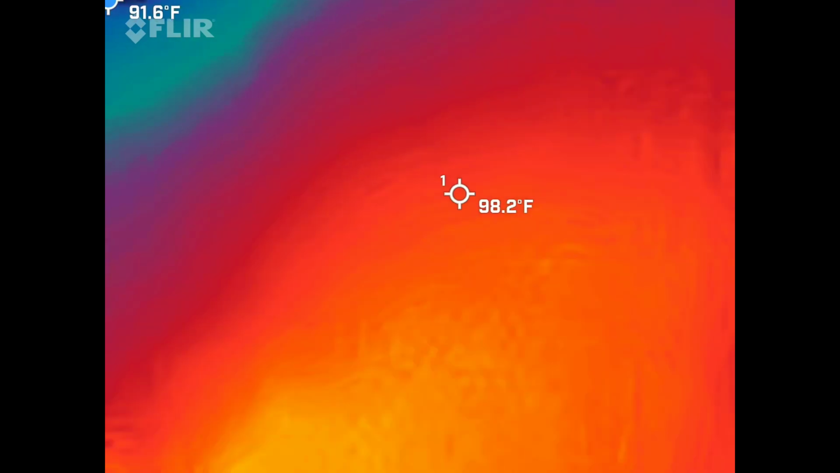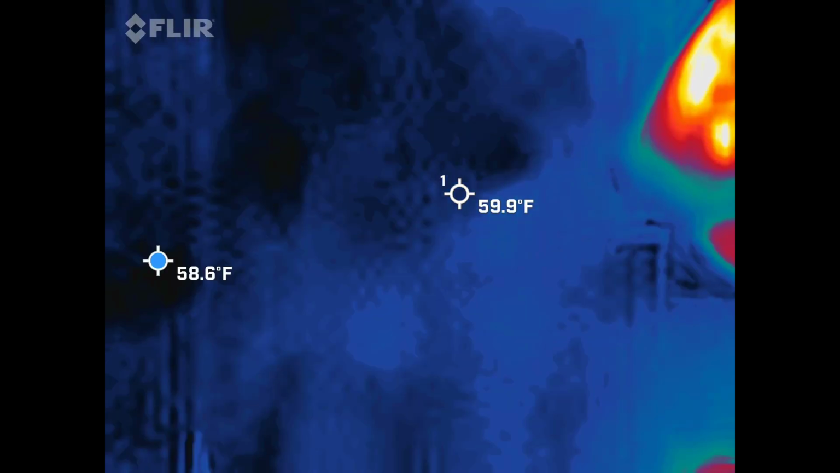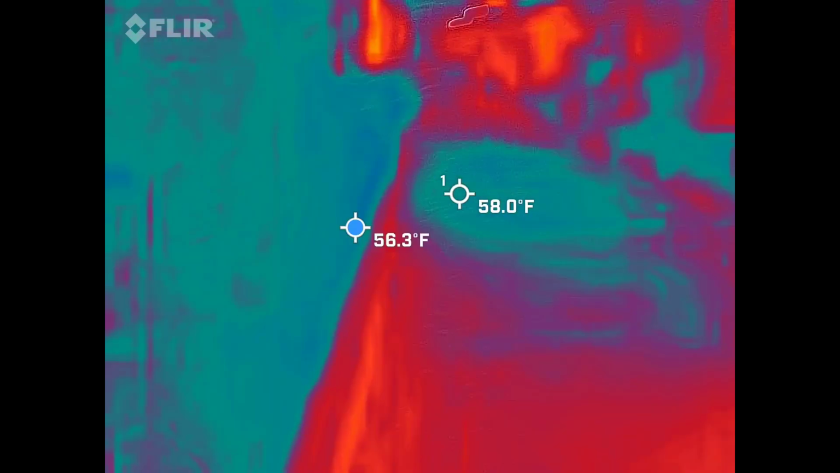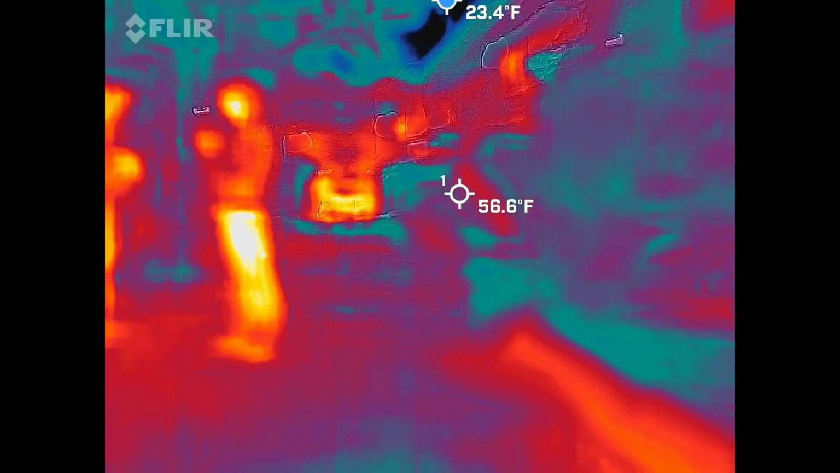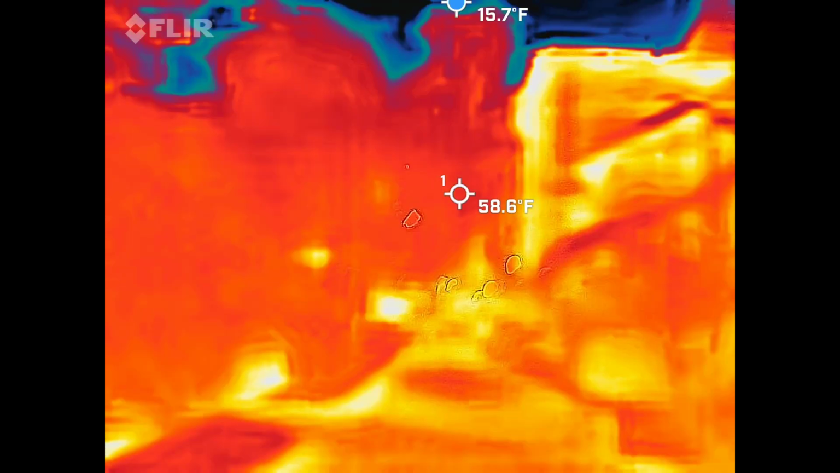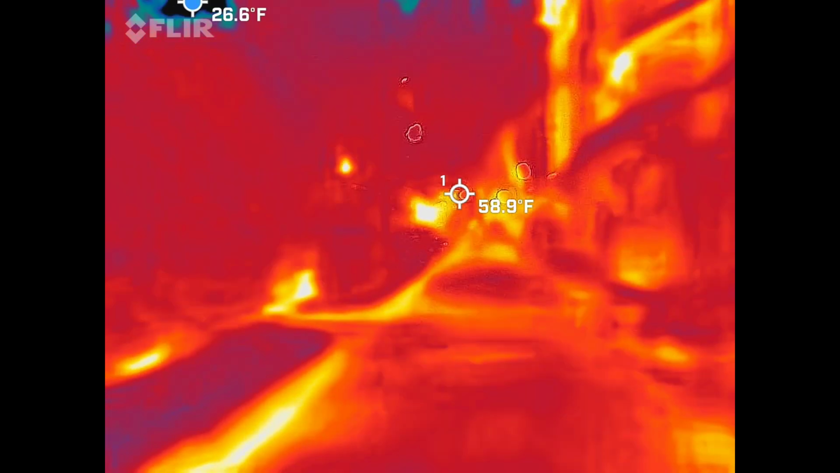So after this group passes, we're going to actually follow them. We're going to head over to my office real quick so you guys can use the restroom. And then we will go over to the Powder Magazine and we will be able to fully investigate where you'll be able to hear things from this story. So again, you'll get responses from both locations. So hopefully you'll hear things from...